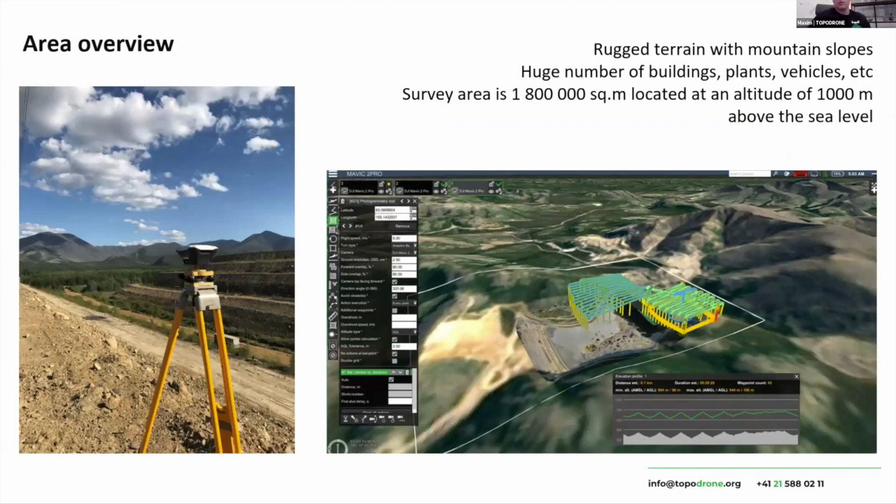We use the MLEAD GNSS receiver as the base station, and people from the mining company were very surprised when we came to the area without a huge box of equipment. We just use a small GNSS receiver, and we take this drone with us in a small backpack and nothing else.